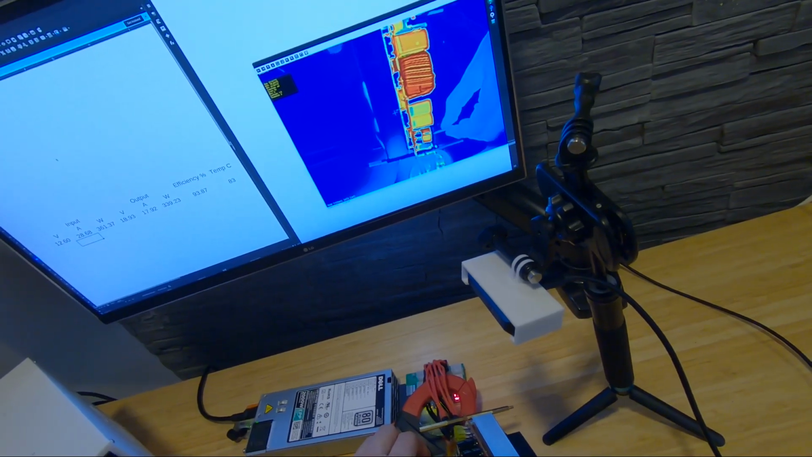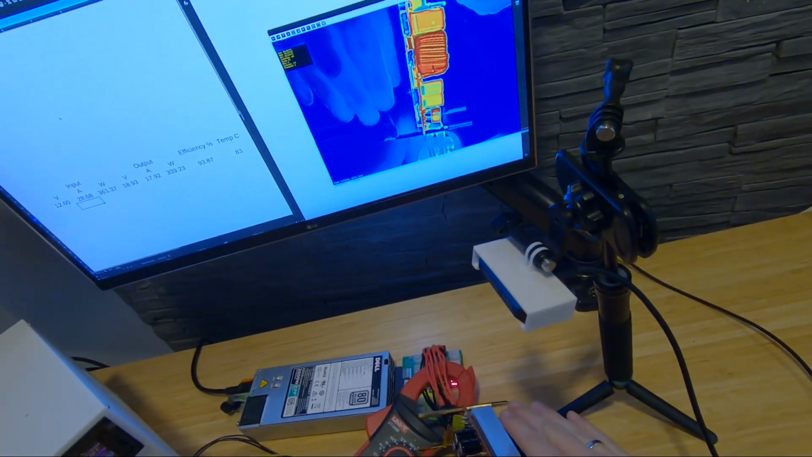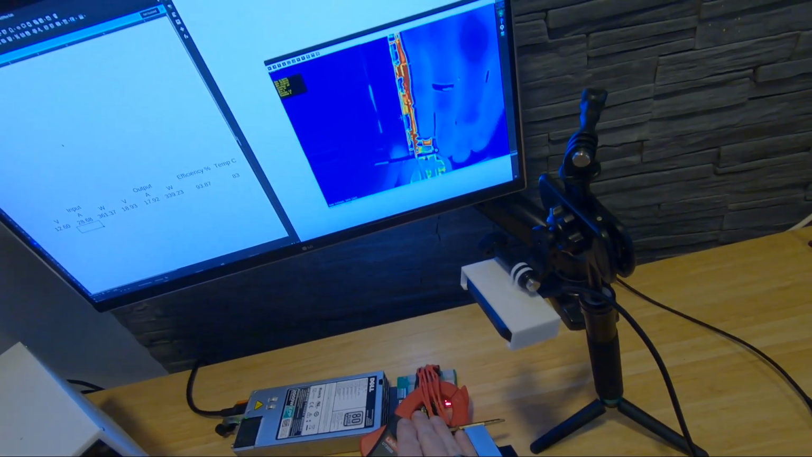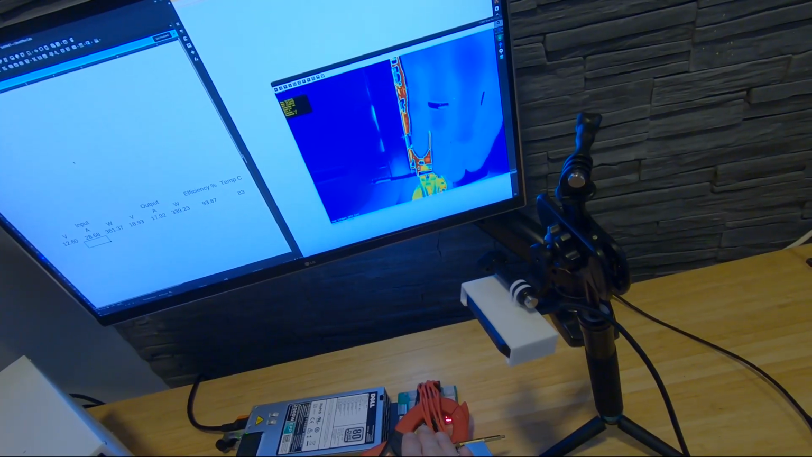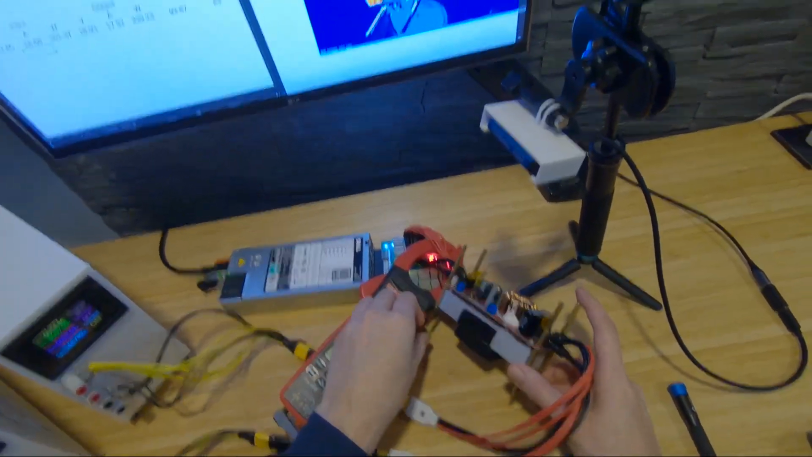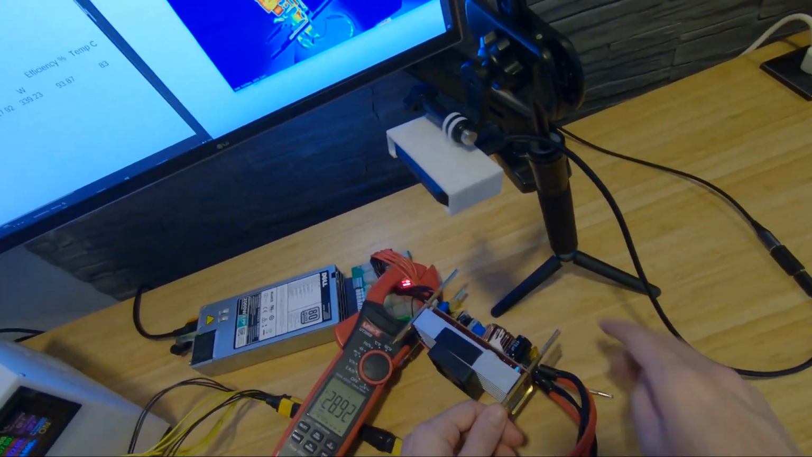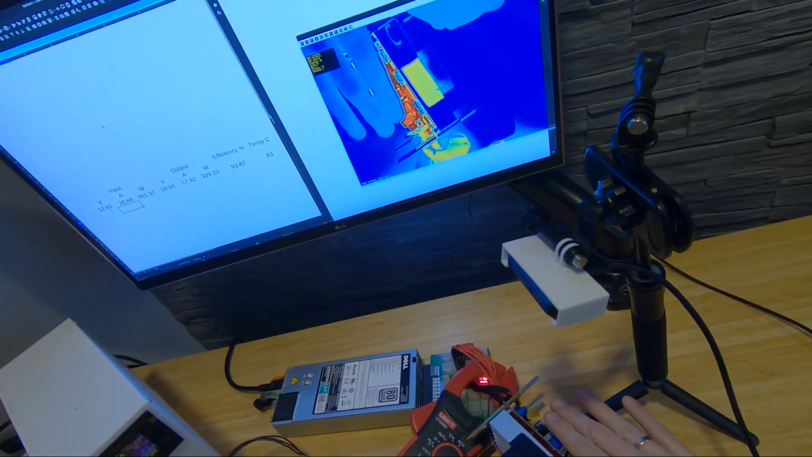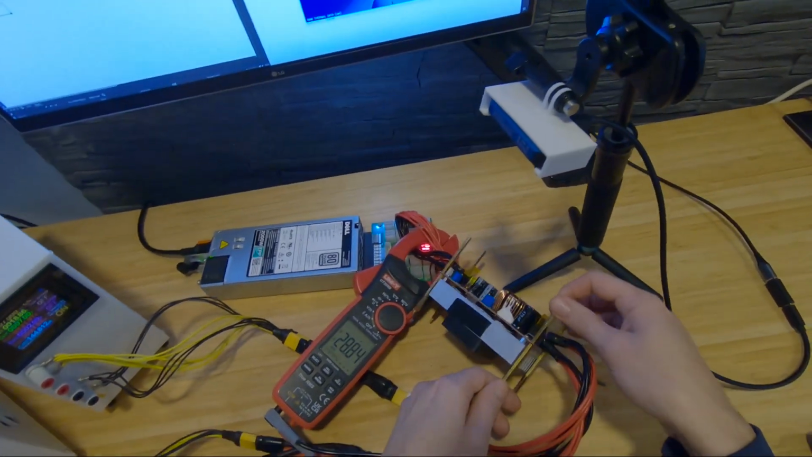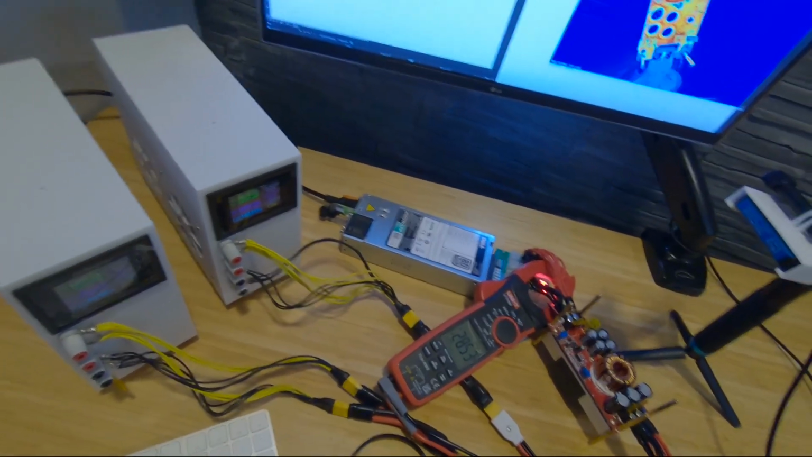If we check how our MOSFET feels, it is at 74 here. And 70 here. So it doesn't look good that we can push some more.